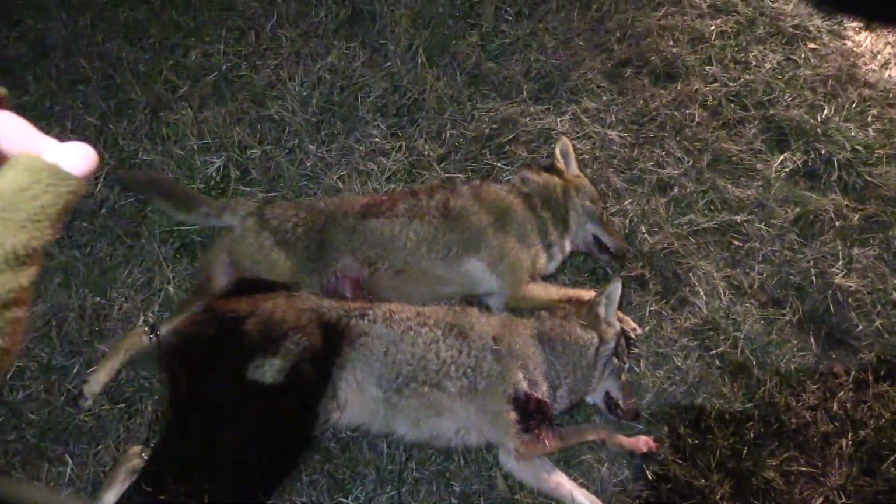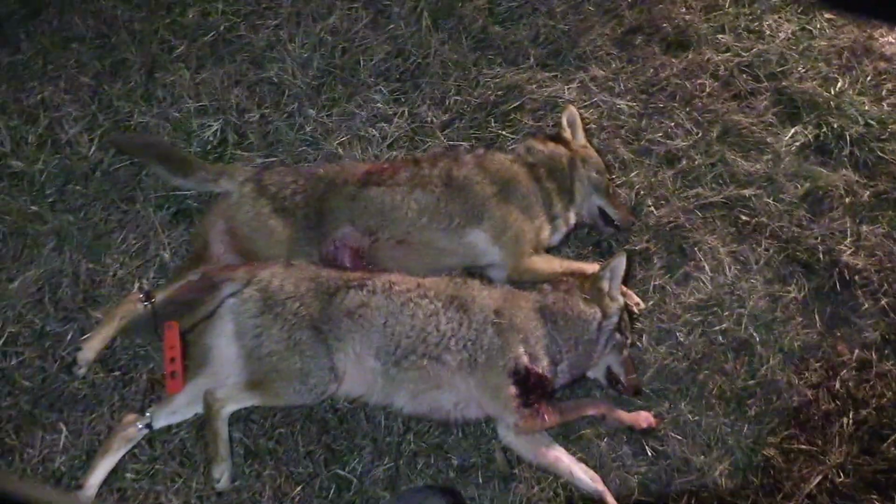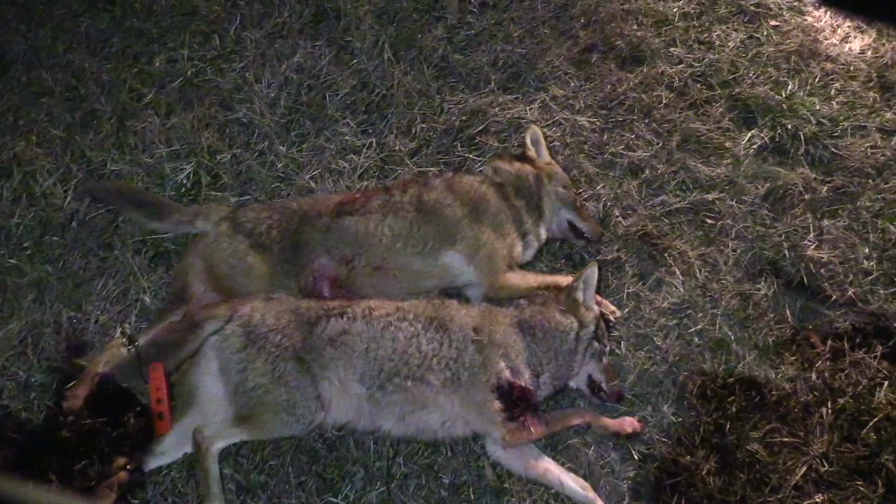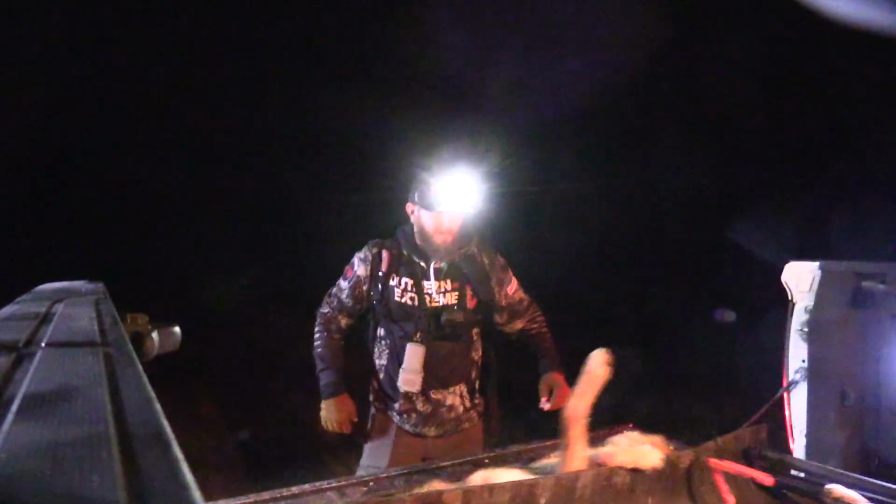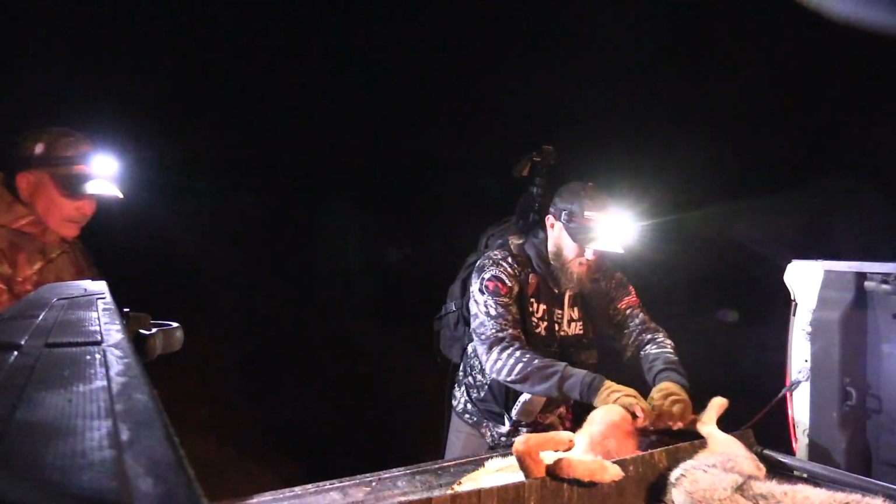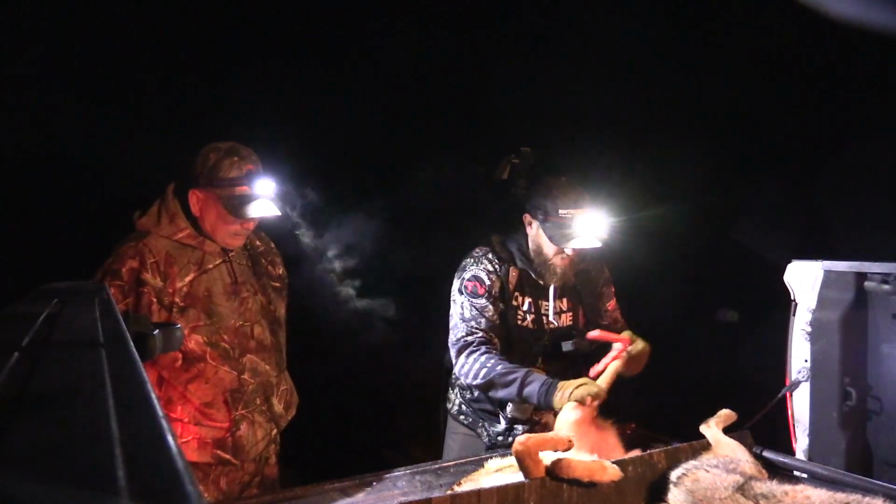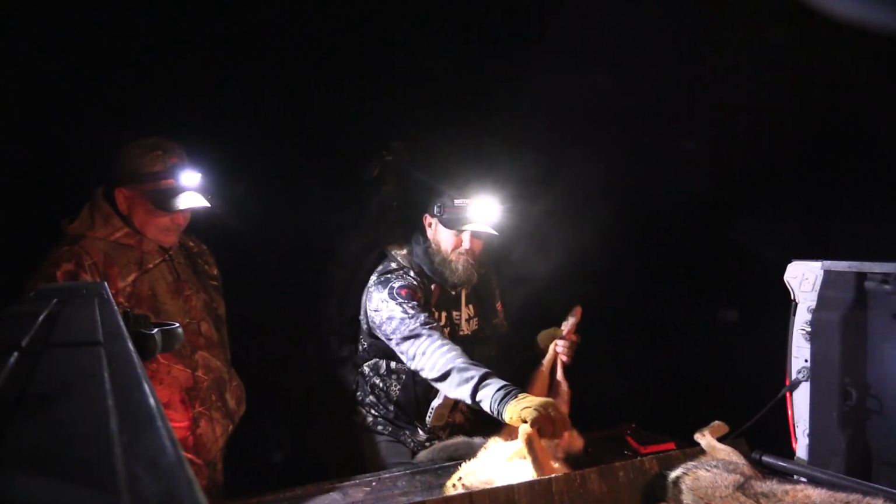Awesome job right there. Absolutely putting the hammer on them. Gotta love it when a plan comes together. So let's get these bad boys loaded up in the back of the truck. Let's go see if we can kill some more. Go get on them other dogs. That's pretty gross right there. That's gonna be rough.